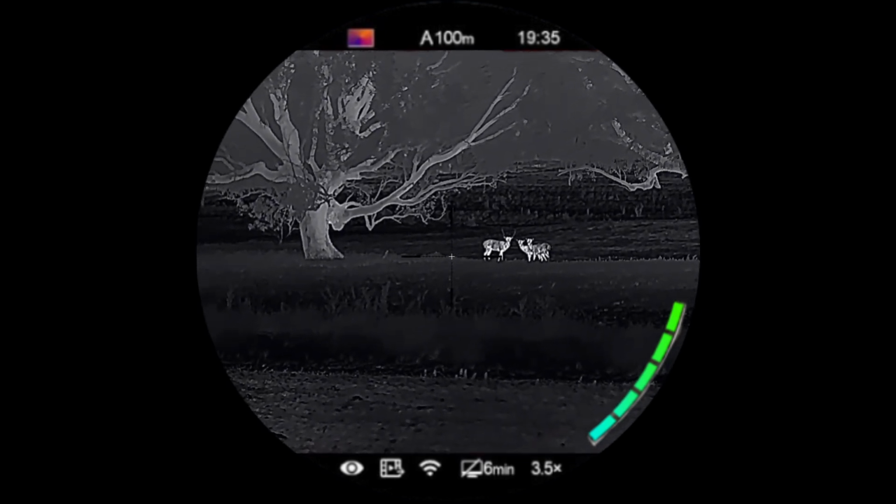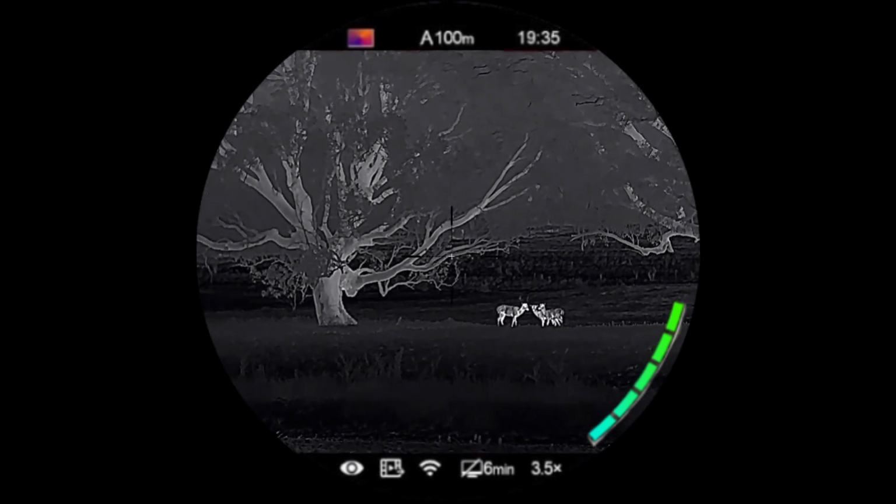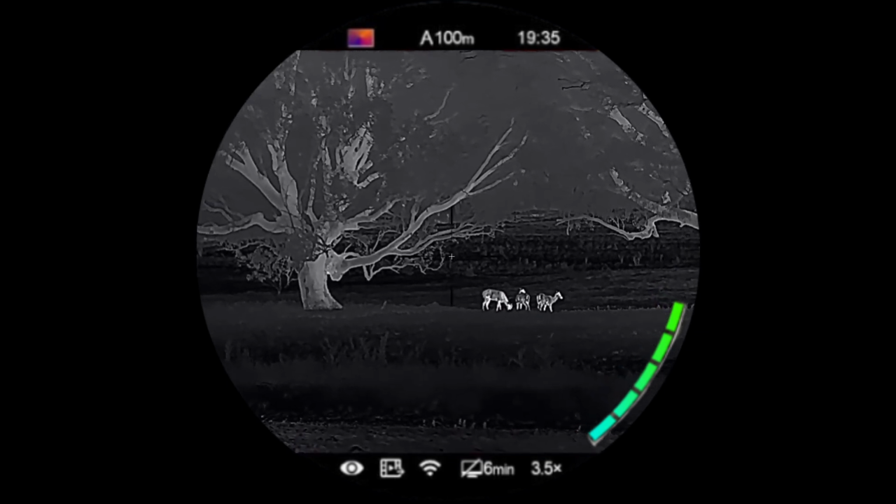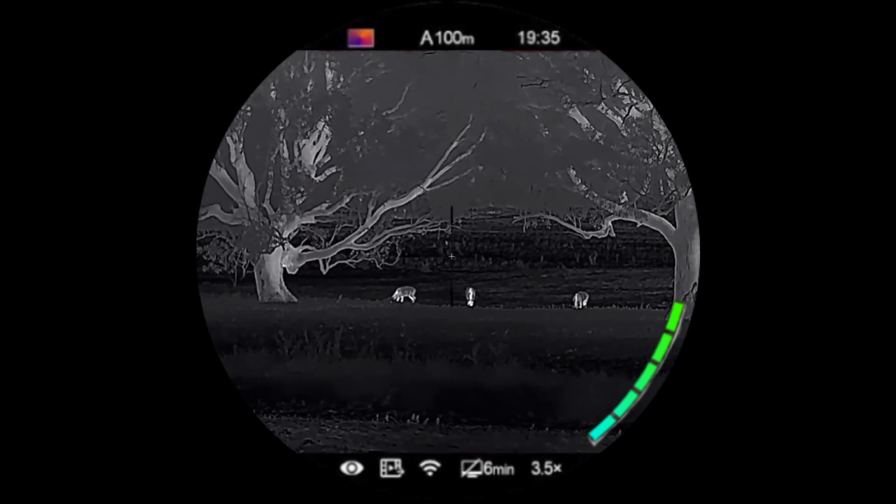The deer don't like it. And can't see that fox in amongst the trees there. Oh, yep, here he comes.